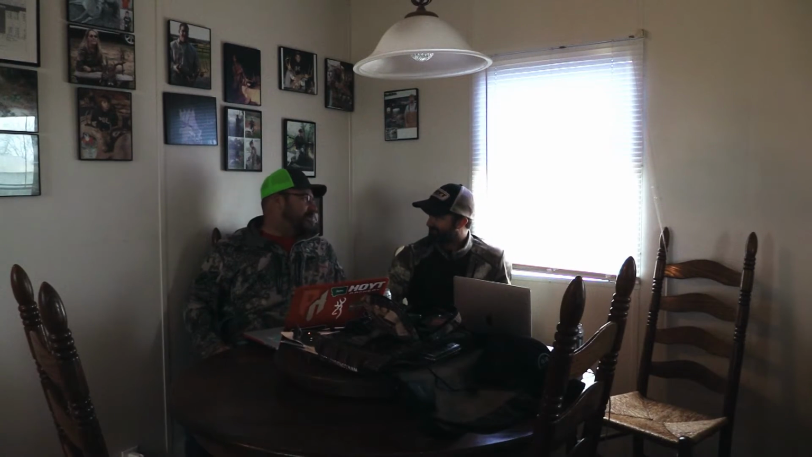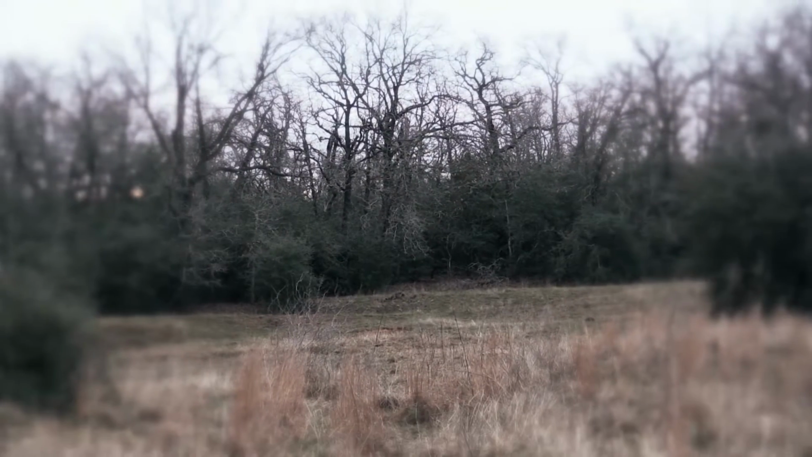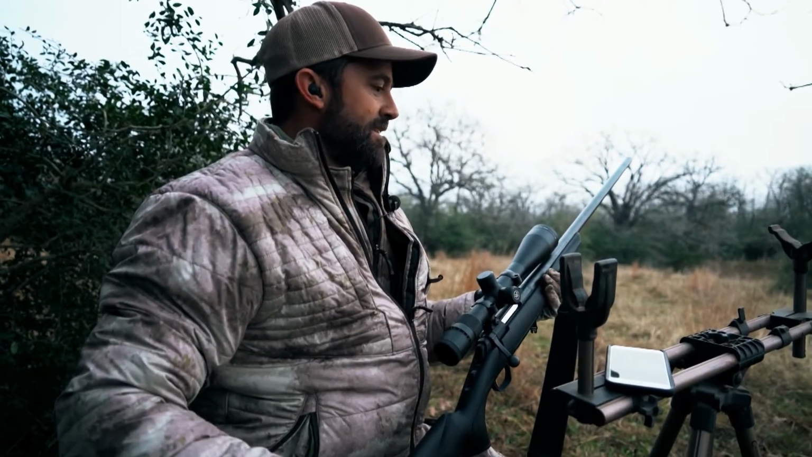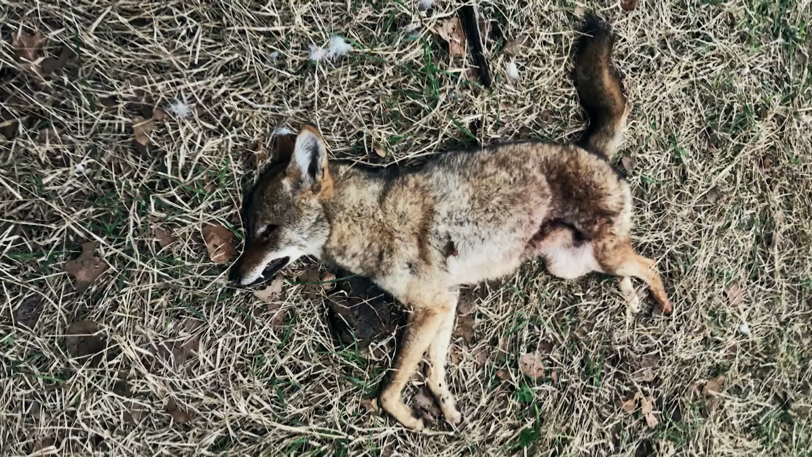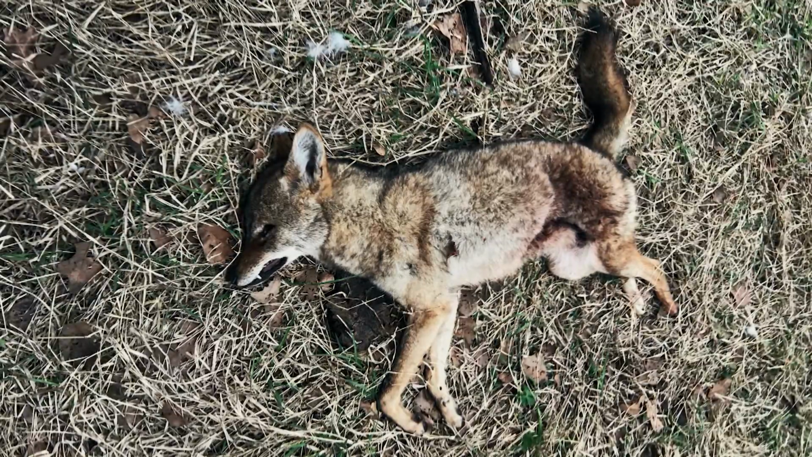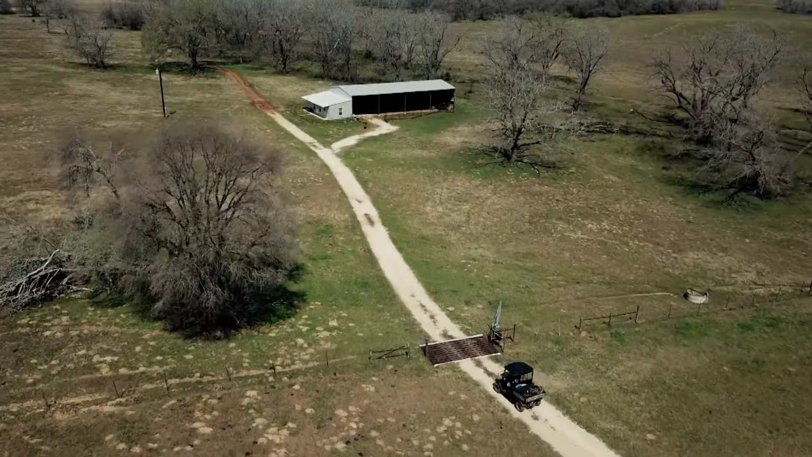Where's your coyote footage? My coyote footage. Yeah. It's on here. Well, let's see it. Okay, now that one's going back to the east. Yep. There he is. You found him? No kidding. We looked for that guy, man. You didn't look far enough. We didn't go back in far enough? Was that out in the open? He was about 300 yards from where y'all shot him.